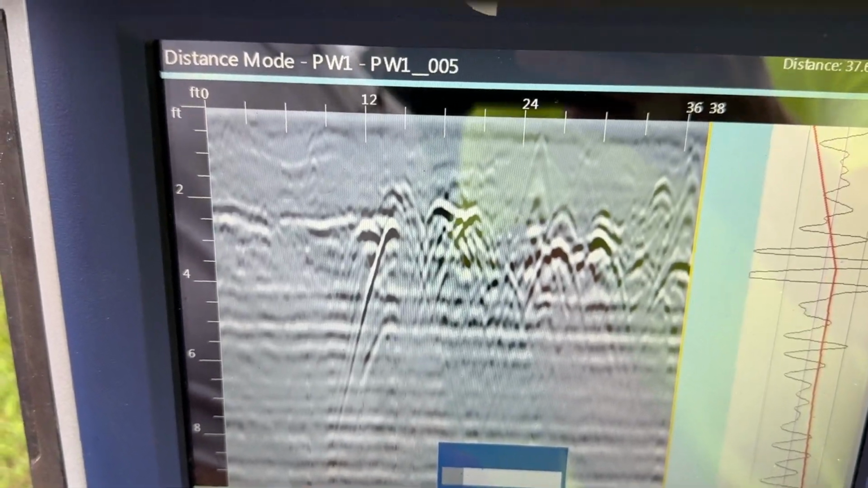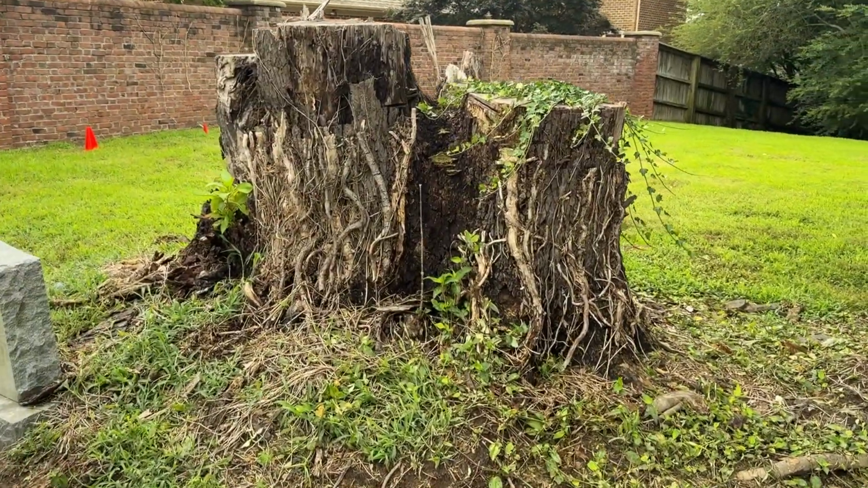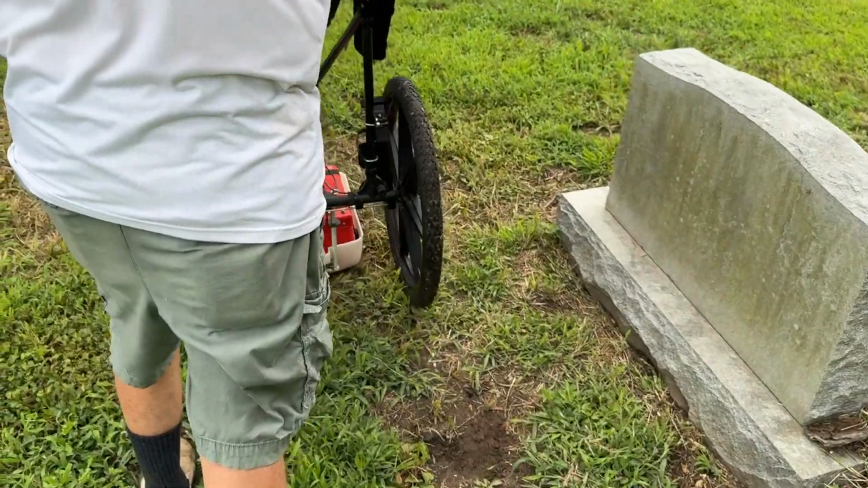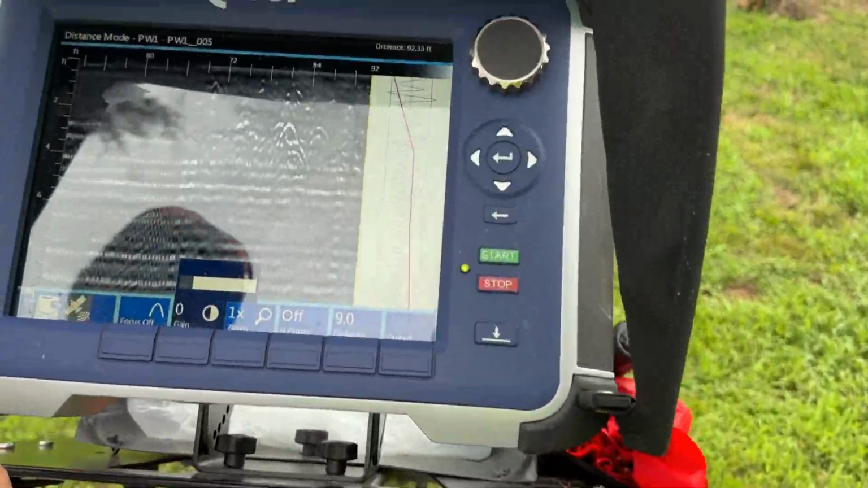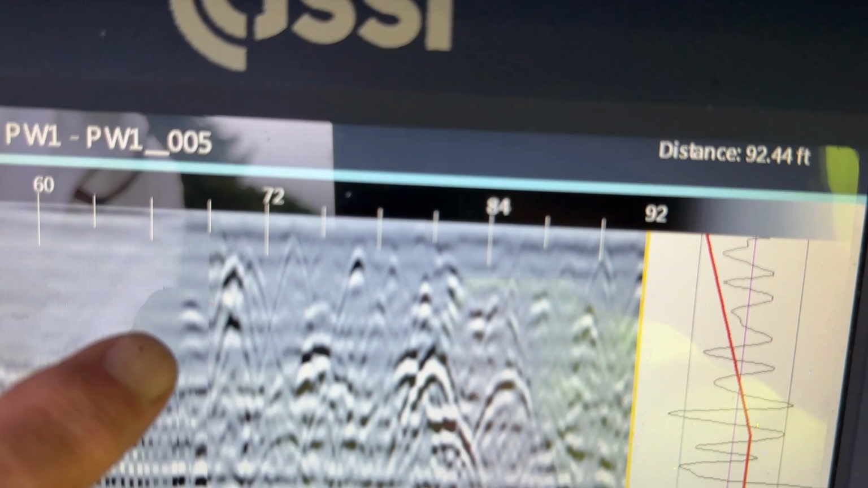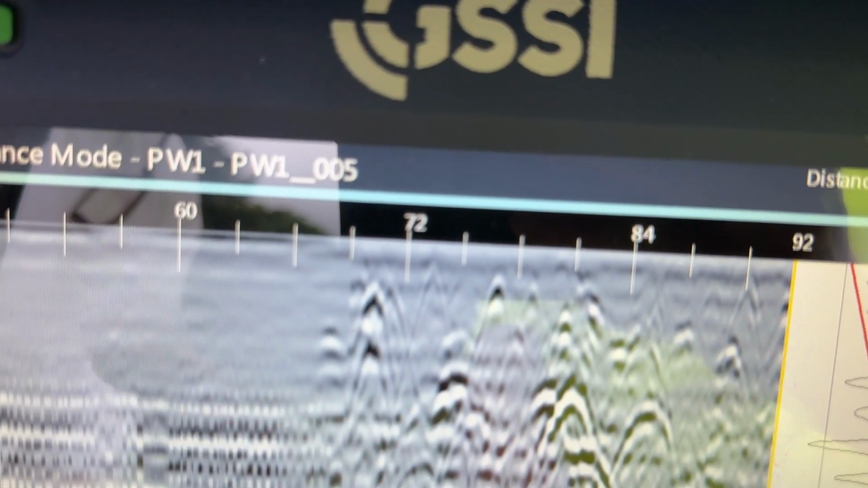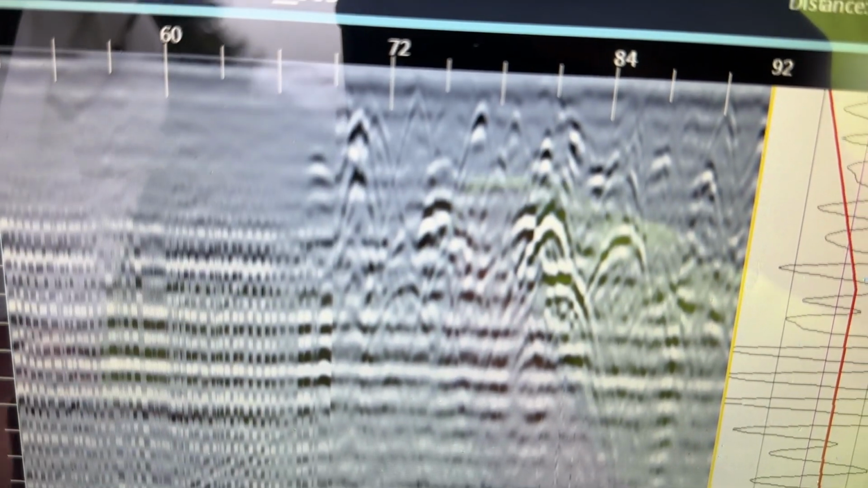All right, let's keep going. Here we go. As you see, we got a big tree that has been cut down here. These trees have roots running all over the cemetery, and you got to know the difference between a tree root and a body. So let's go down here where we can see it. Now, where's the tree root? See these? These are tree roots. As the radar is going across the tree root, that's where you see that peak. It's an inverted V shape.